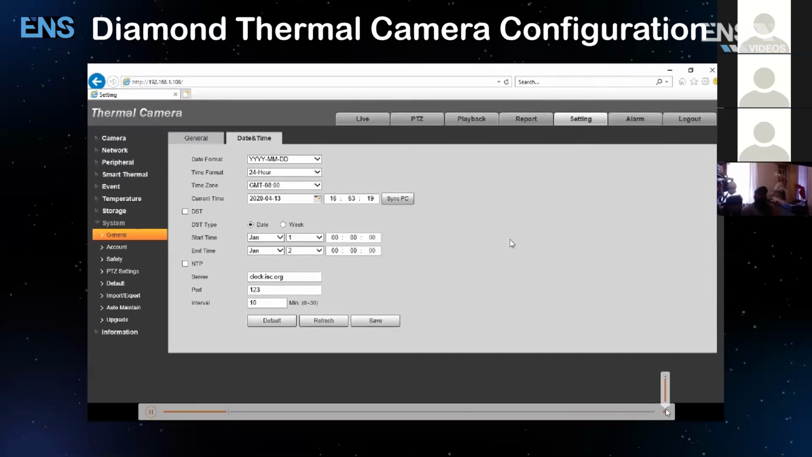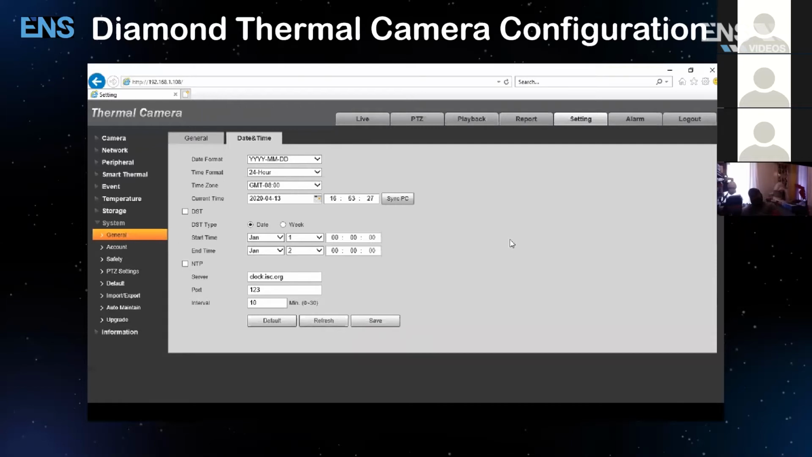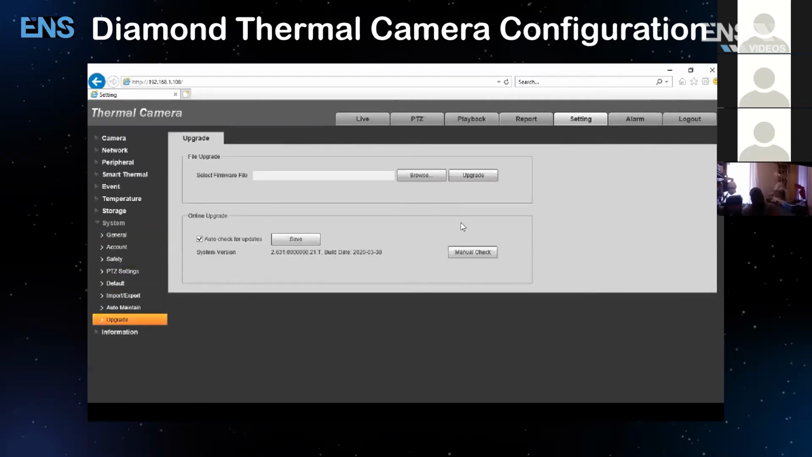Once you set this up, another thing you want to verify first is to make sure that the camera firmware is updated as well. So make sure that you get the firmware update from your sales rep. There's going to be two firmwares that you need to upgrade. Once you get that, then what you want to do is save it to a desktop folder, and then under the system settings here, you want to go to where it says upgrade. Once you select upgrade, then you want to go to browse. And in this example, I have the firmware saved on the folder on my desktop labeled Dahua Thermal Upgrade.